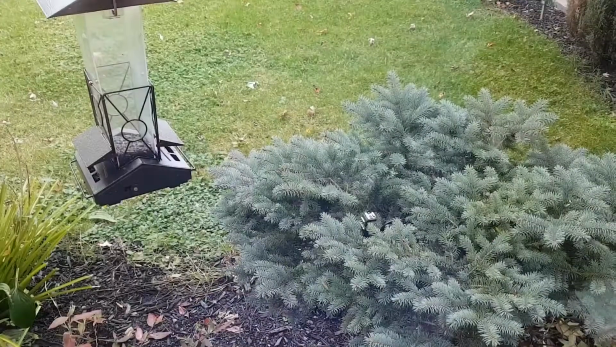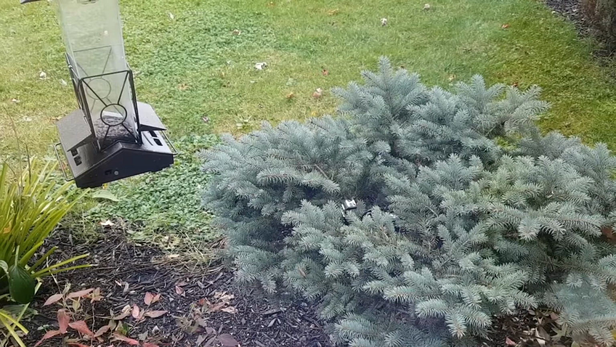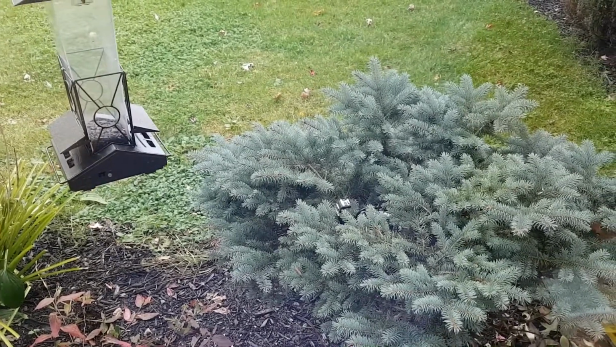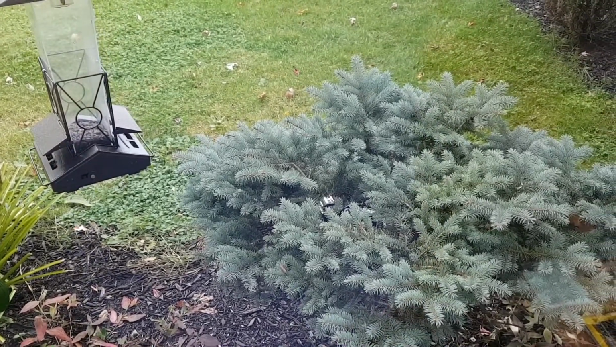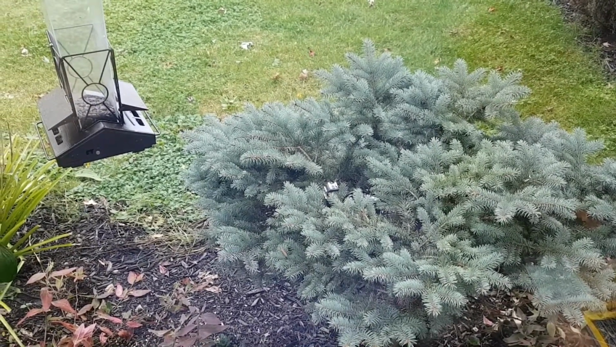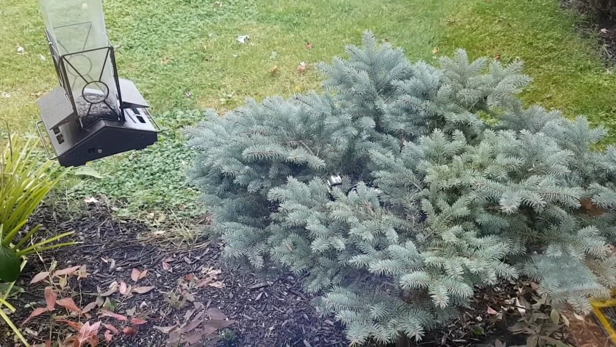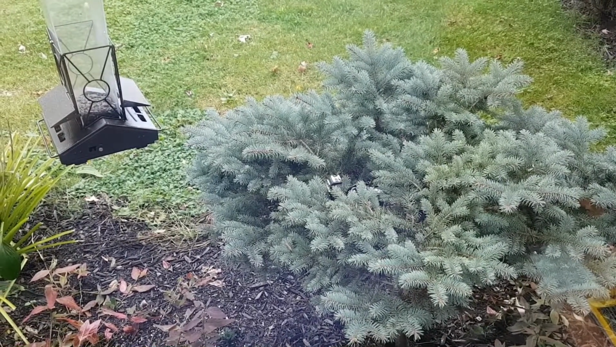Alright guys, just for a basic test this morning, we're trying out the GoPro remote, and the GoPro is right there in the little blue spruce. So we've got an opening in the tree there where the chipmunk comes through and he jumps up onto the bird feeder. And I'm just kind of testing this the same way I would use it in the field, and that's set it out somewhere. I have a 600-meter range to start and stop the camera, so I'm not wasting batteries by just letting it run for 3 hours at a time.